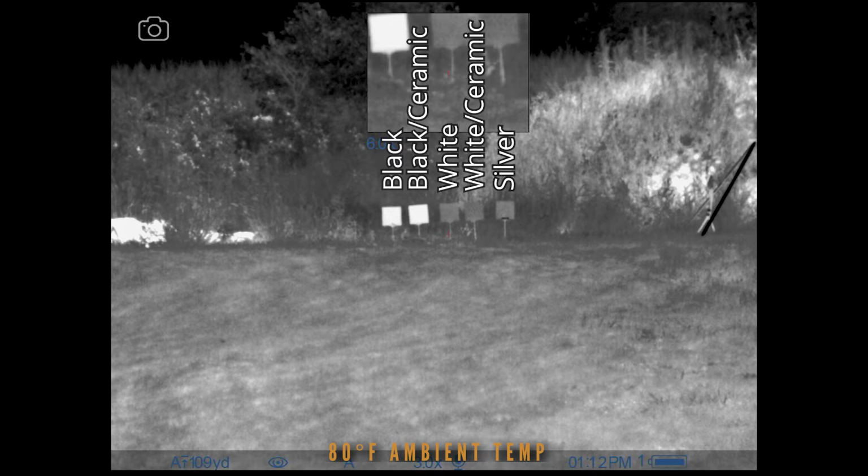That's again a bit surprising, but the differences between the two are really not all that big. They're more or less the same. The whites did kind of even out with the silver on the end there, so the silver is now kind of on par with that. So just an interesting thing to note, and you can still see that little black area on the bottom of the silver. So let's move on.